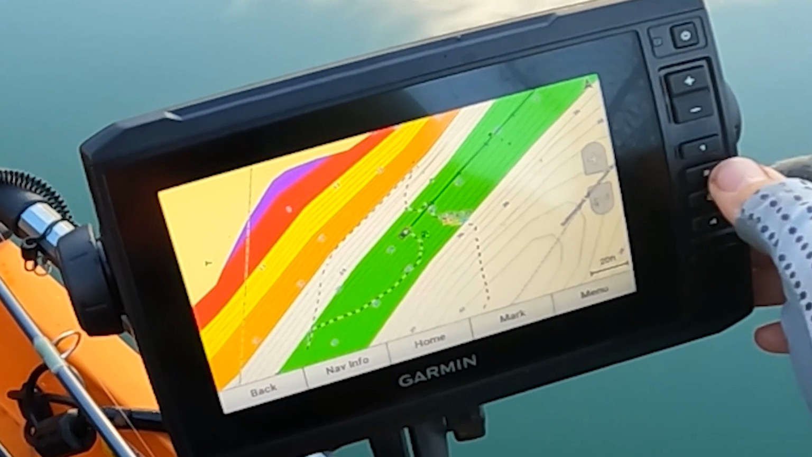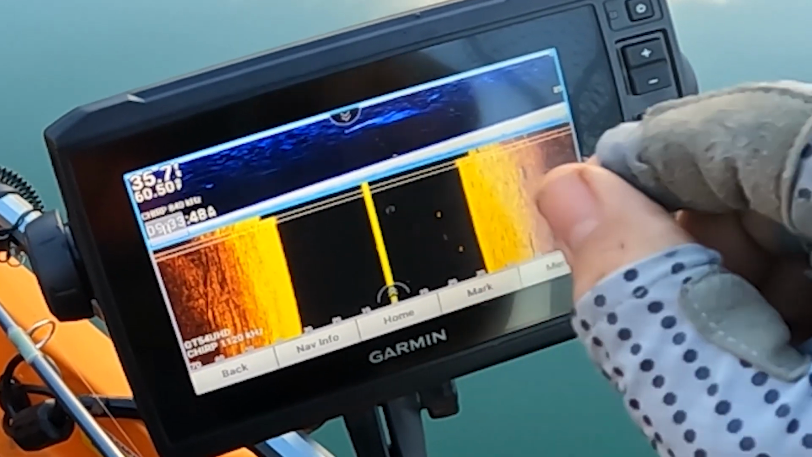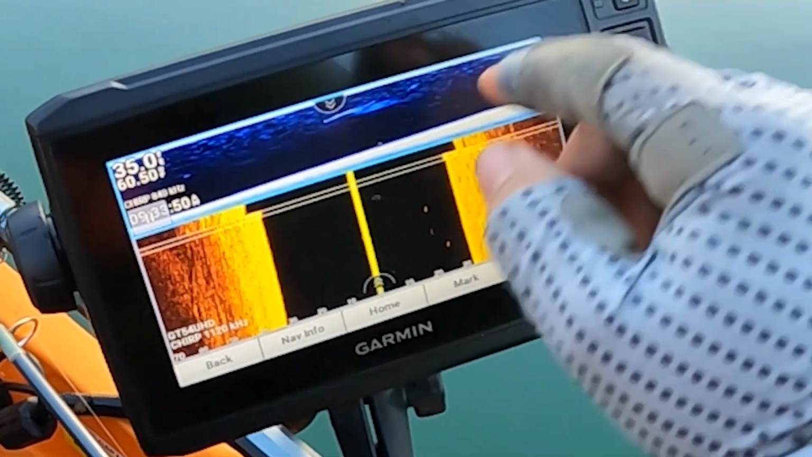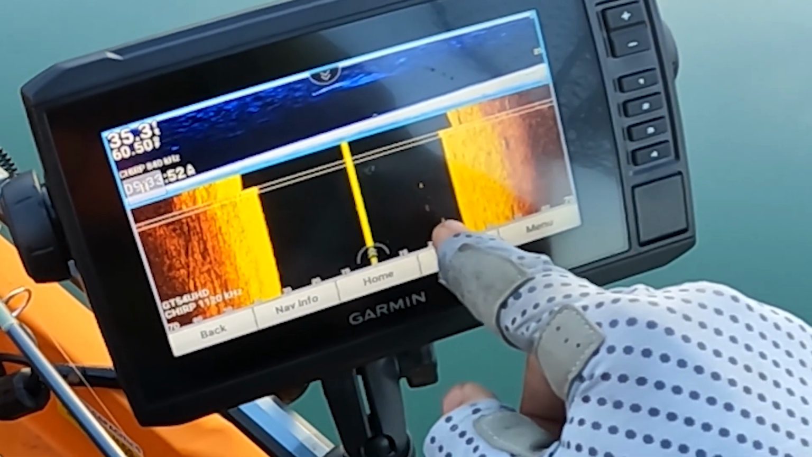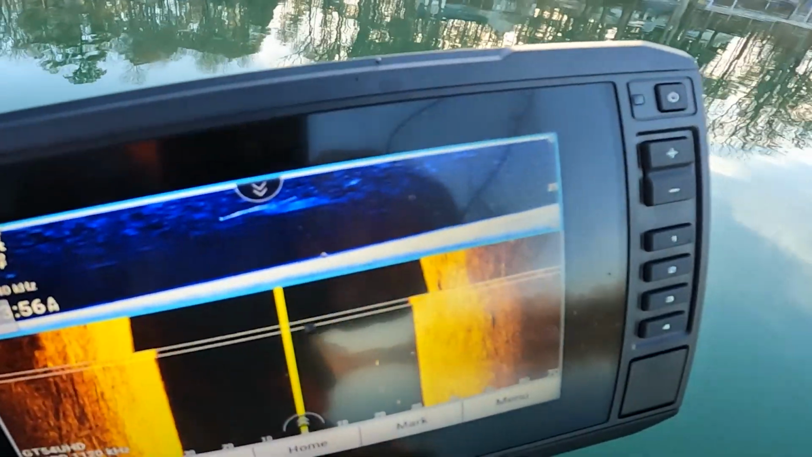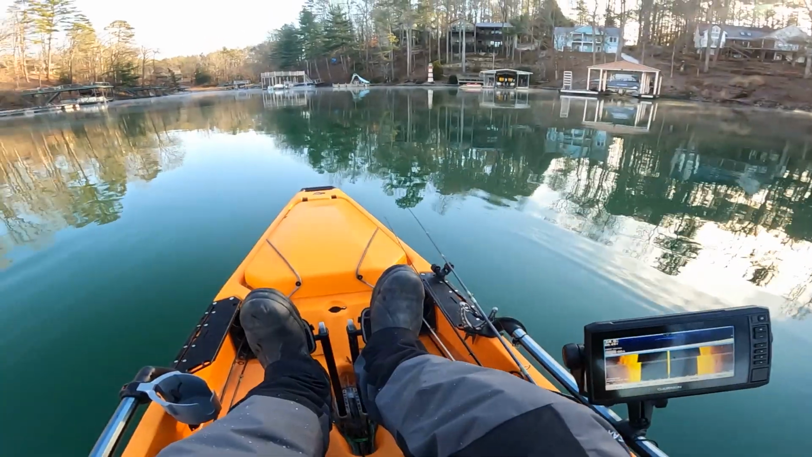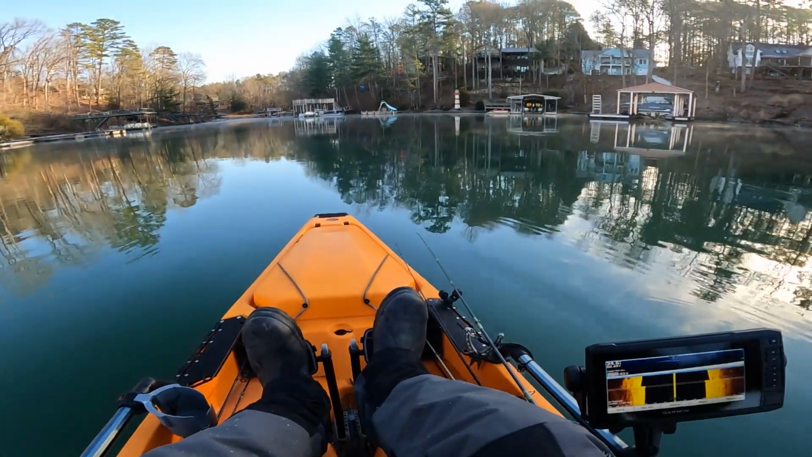That shows us that, and then this is what we're looking at. You can see, like, I got a bunch right there. But cool. Let's see if we can get another one.